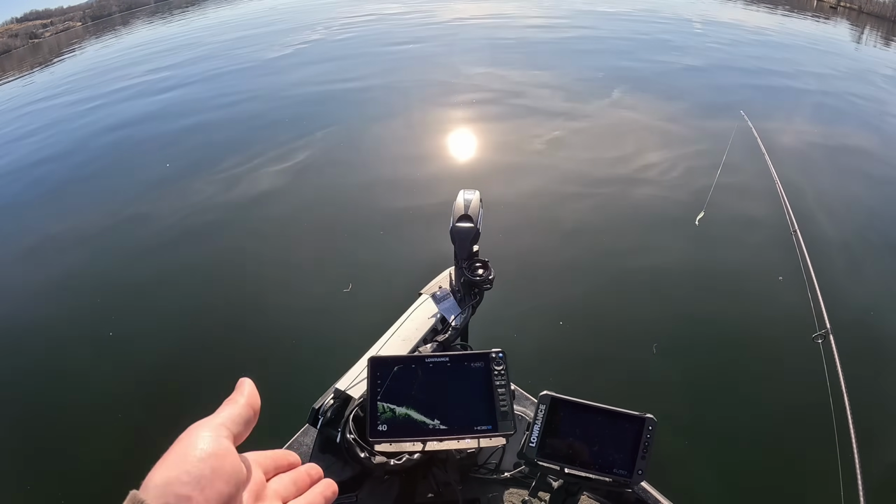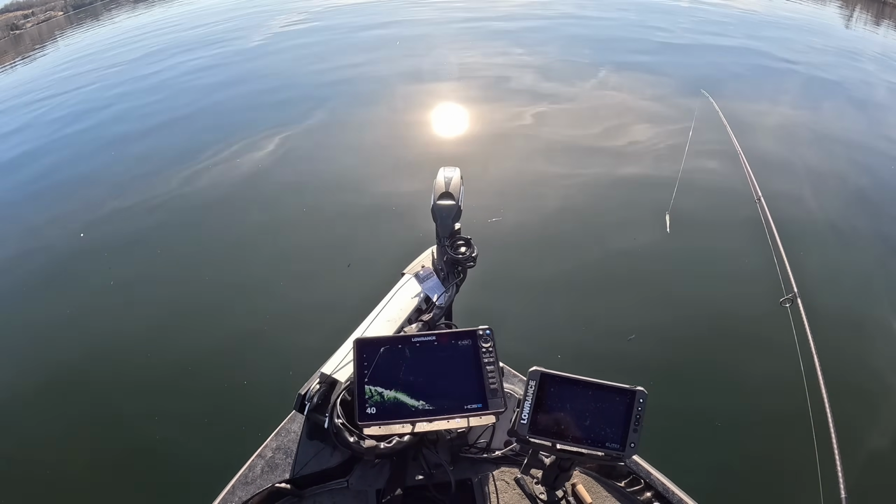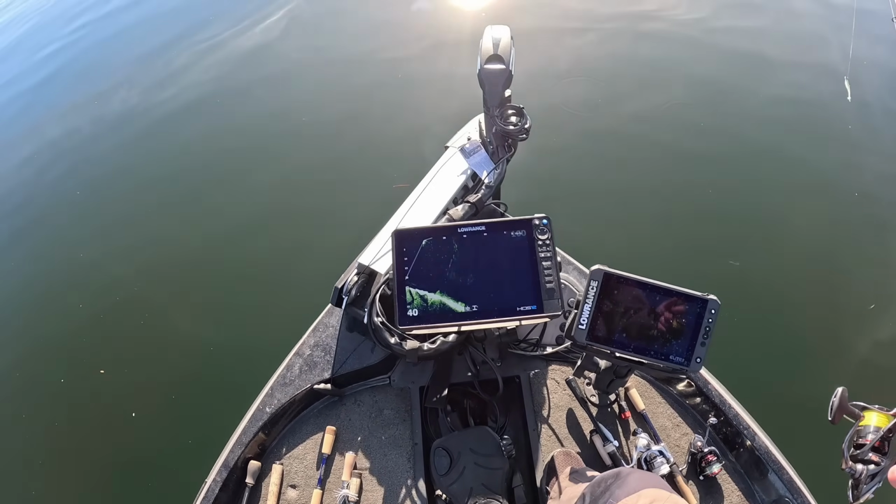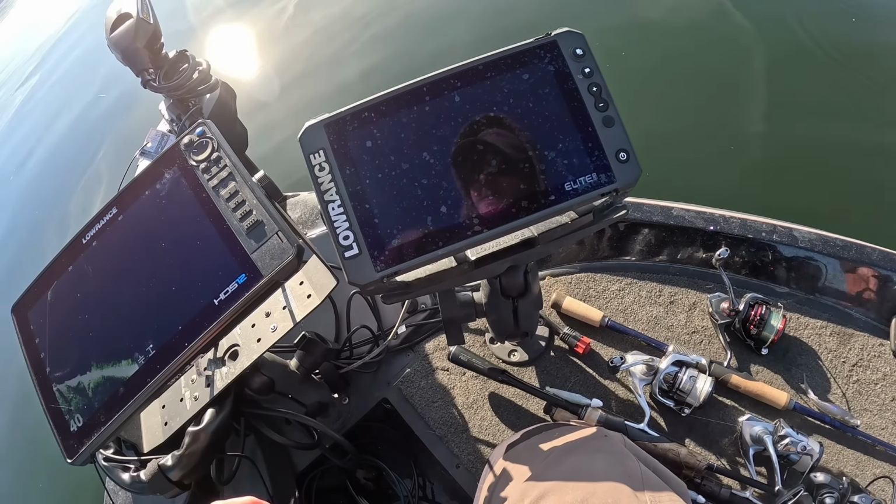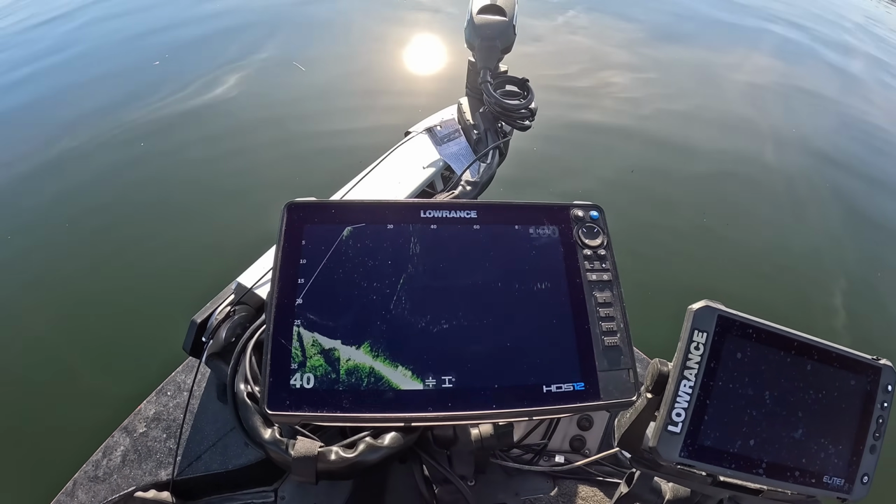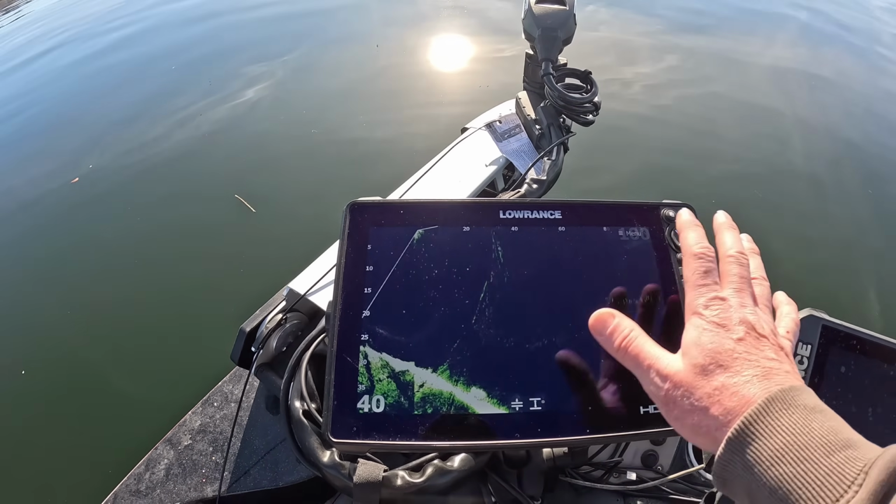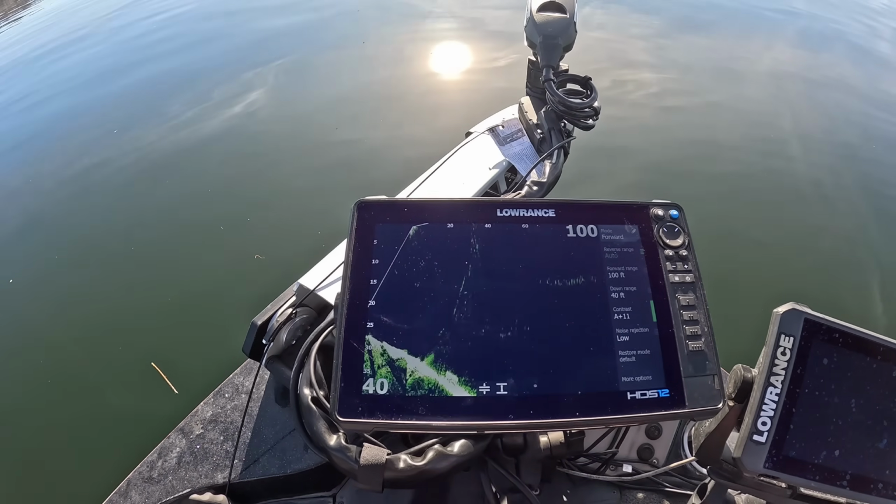And I'll give you some settings on the Lowrance here in just a second and let you know what my setup is. Alright guys, so my setup on the Lowrance Active Target 2, I've got a Lowrance HDS 12 here. We've got Active Target 2 in the box there, but as you can see, I've got my full screen exposed here. I'll pull that down. Right now we're on 40 feet.